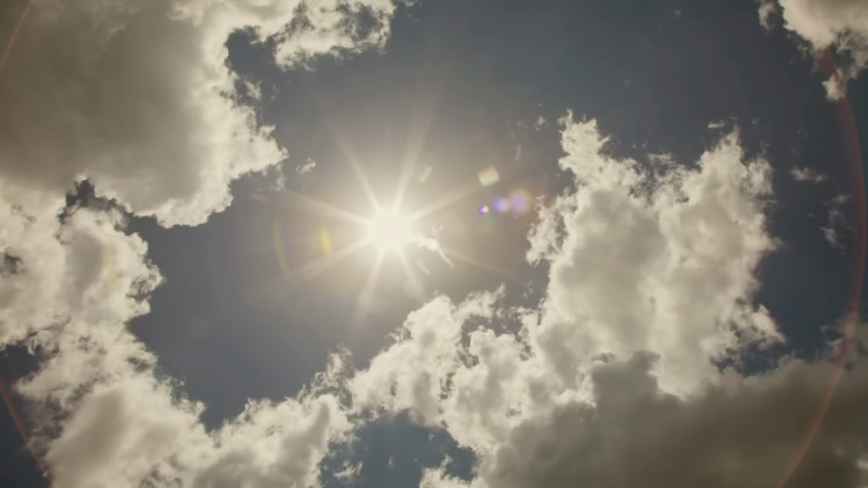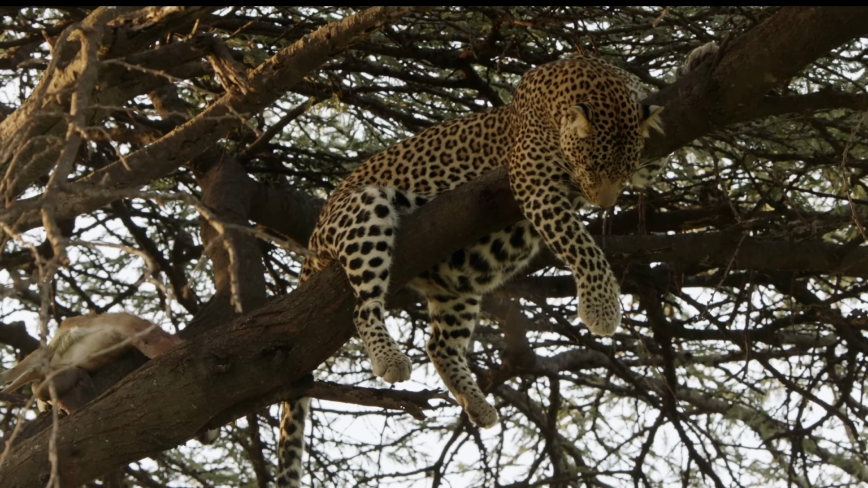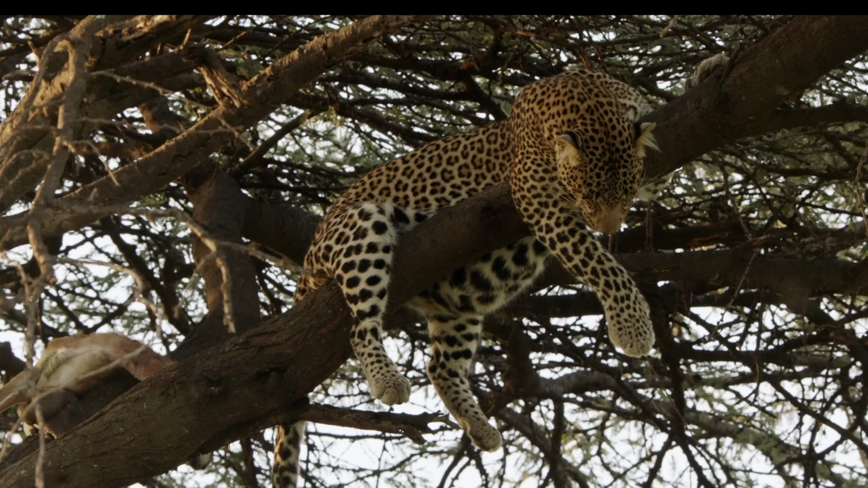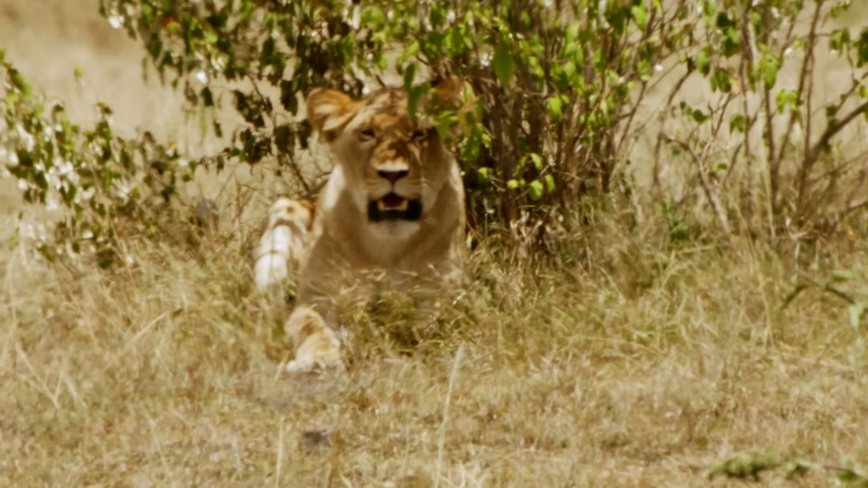It's now getting warmer fast. Too warm for exhausting hunts. This, at least, provides a brief respite for the herbivores.